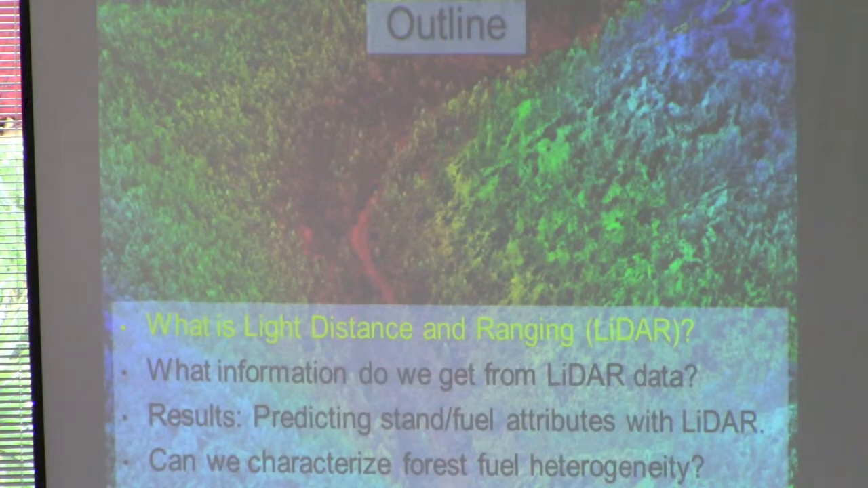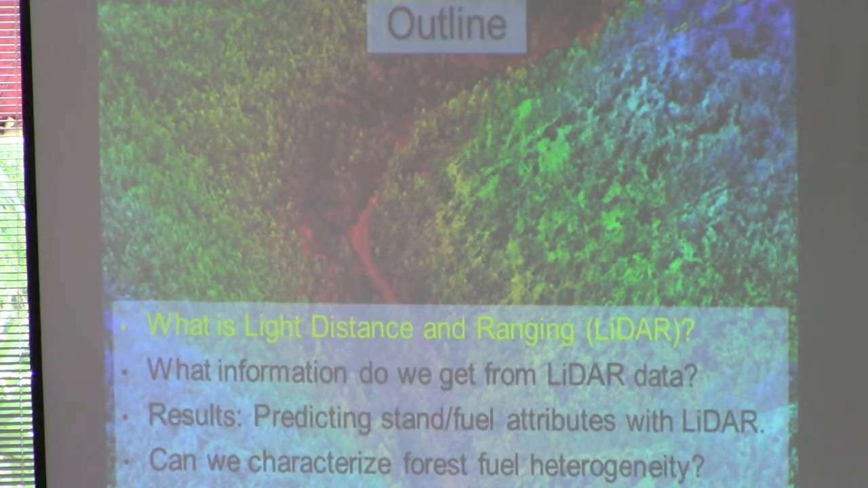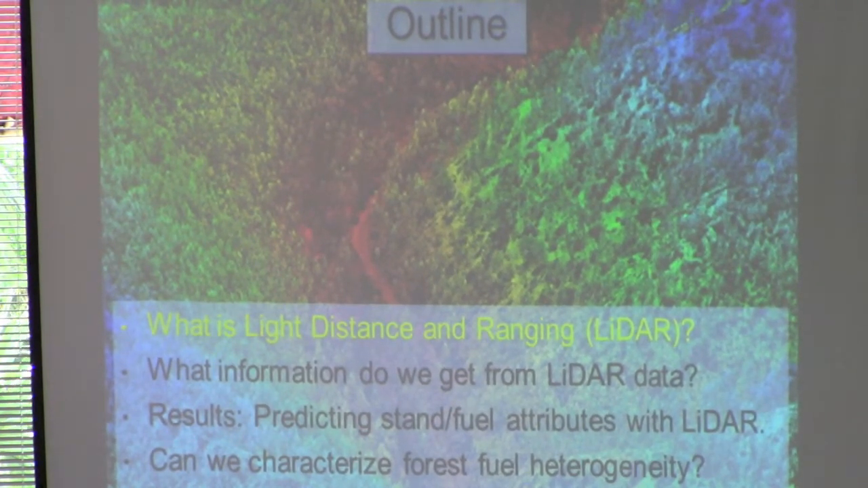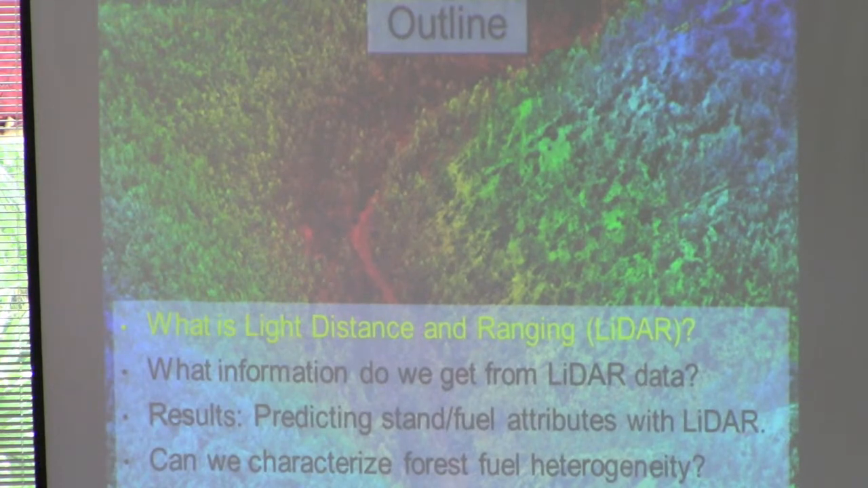I'm going to present this study from the Priest River Experimental Forest with some results, just looking at an analysis at canopy fuels and surface fuels that we did, looking at treatment effects, and then how we can assess forest fuel heterogeneity, both of canopy and surface fuels.